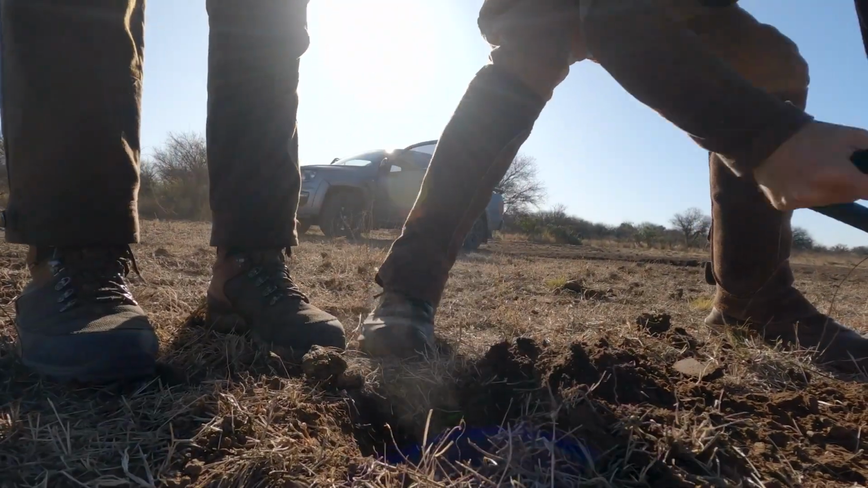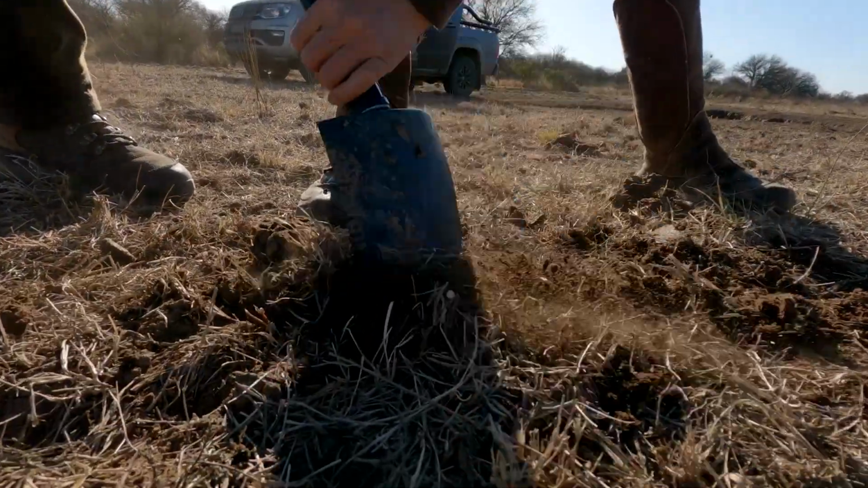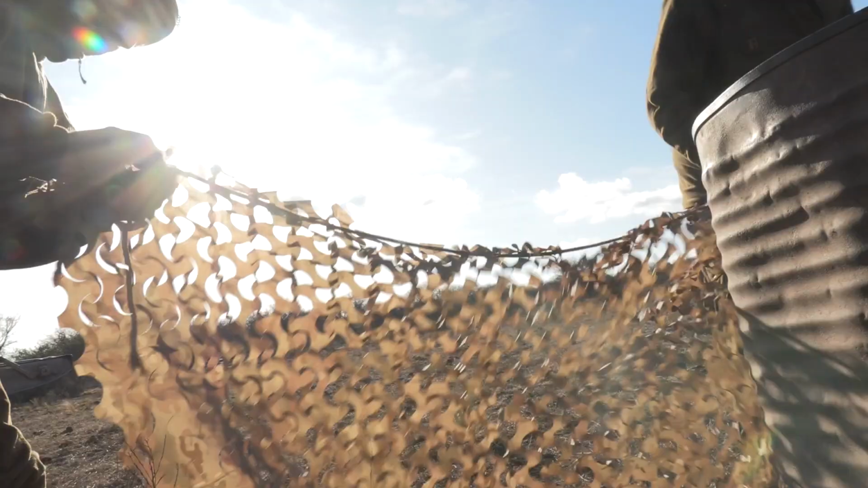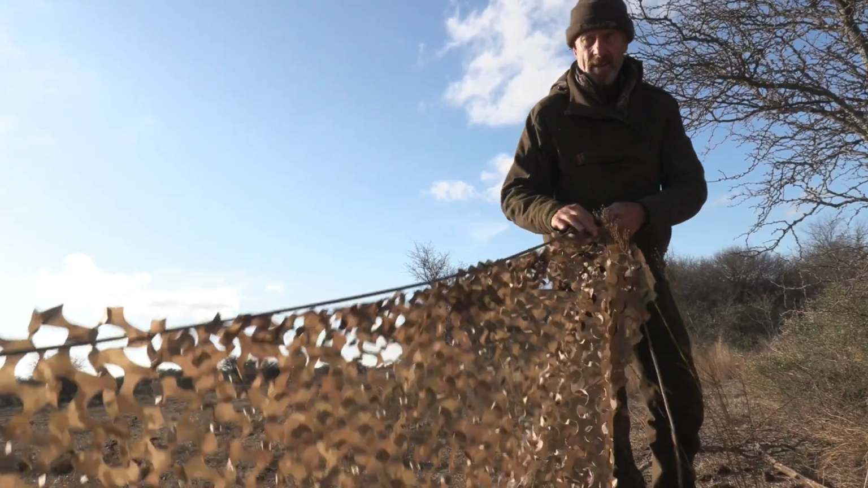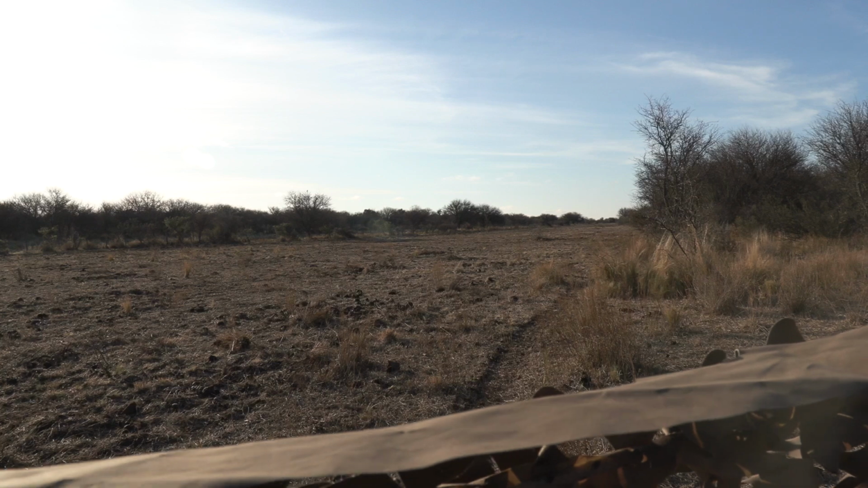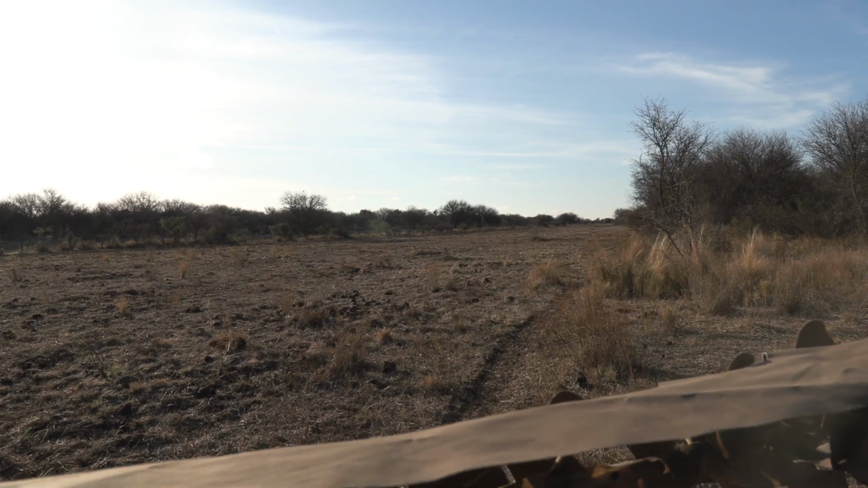Just a little bit. With a good breeze in their faces, they construct a hide. It's not dissimilar to what we would set up for pigeons. They've chosen a place on the edge of the bush with good views either side. The only thing left to do is wait.